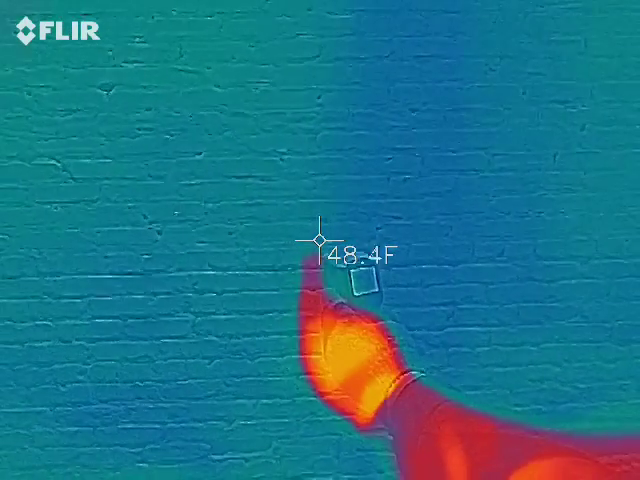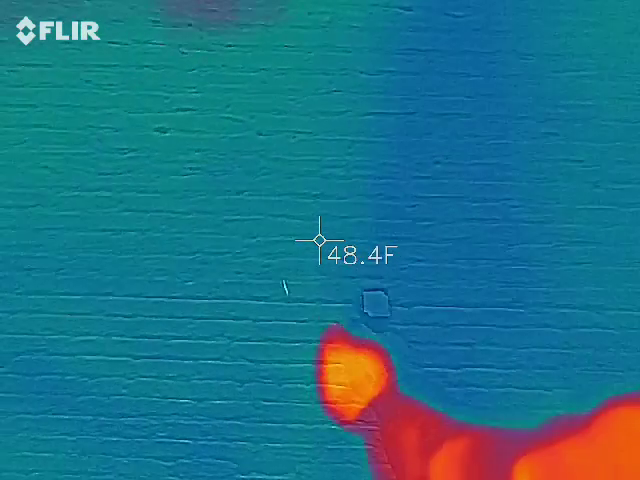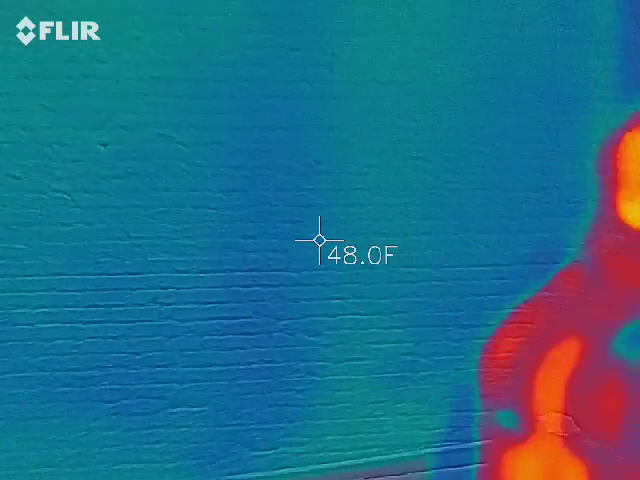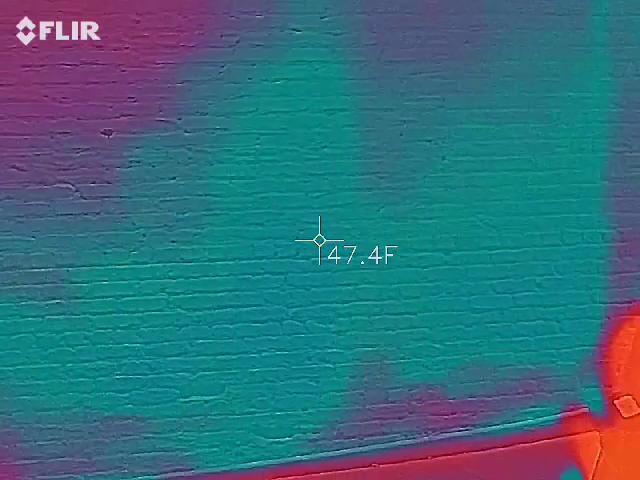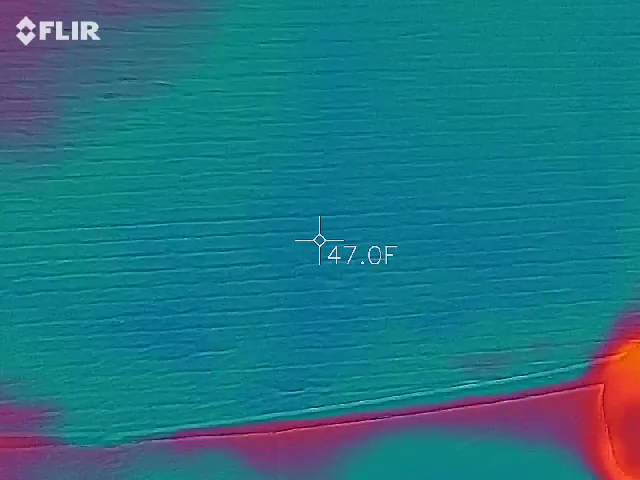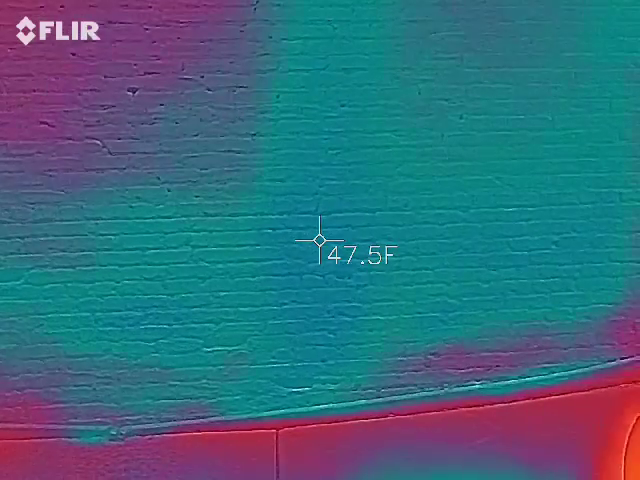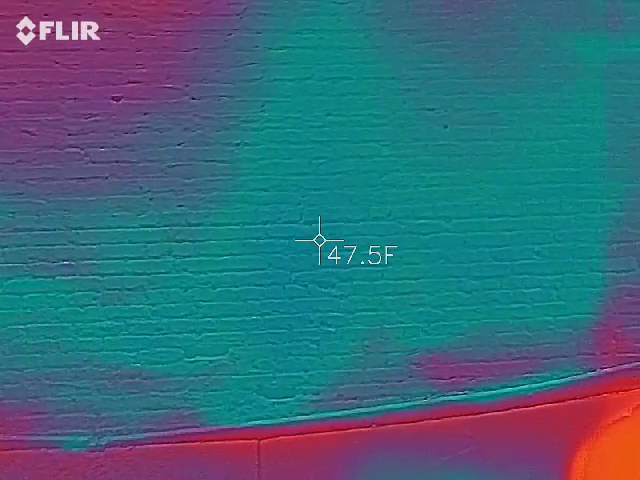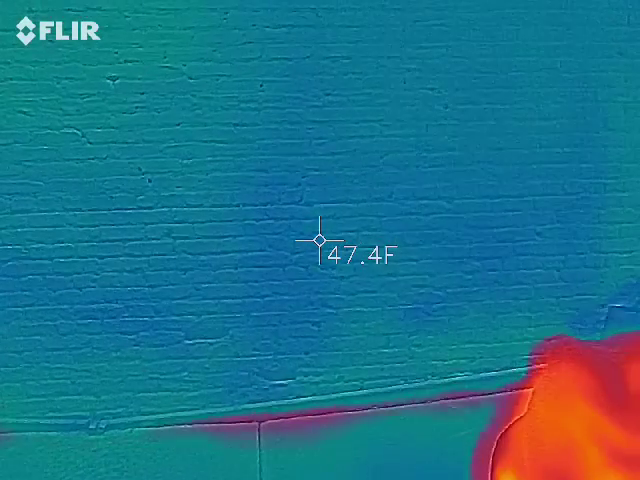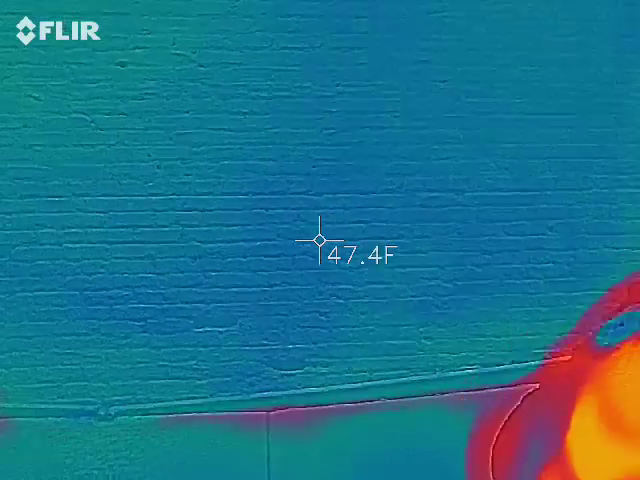45.5. You know, but if it's a pattern that there's 46. What are you getting? Temperature? 48. So close. Wait, he said if the camera is lower, it's normal. It's just air. So the camera's higher. Wait a minute, we're looking for the camera to be higher. I think so. Okay, I'm trying to remember how this works. Maybe have him come over and look at it. Yeah, we'll ask him.